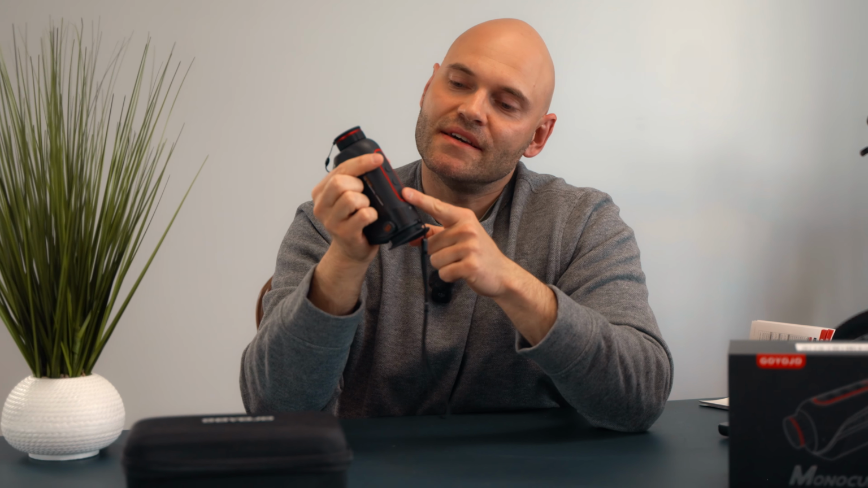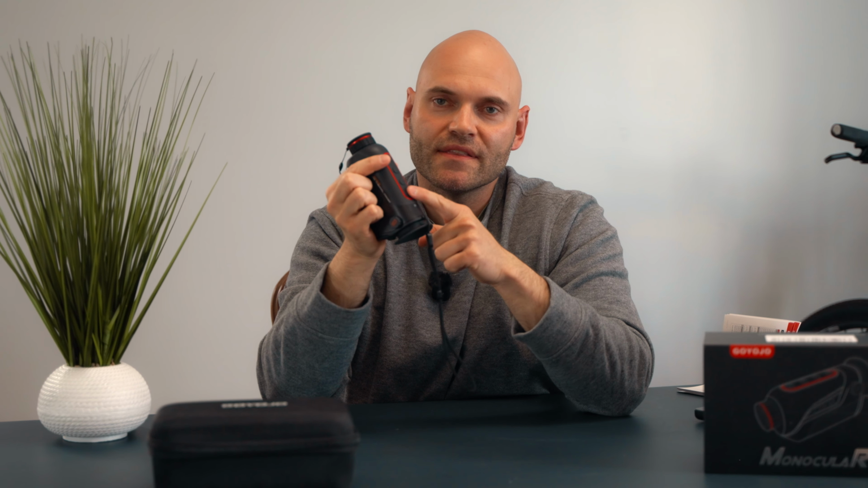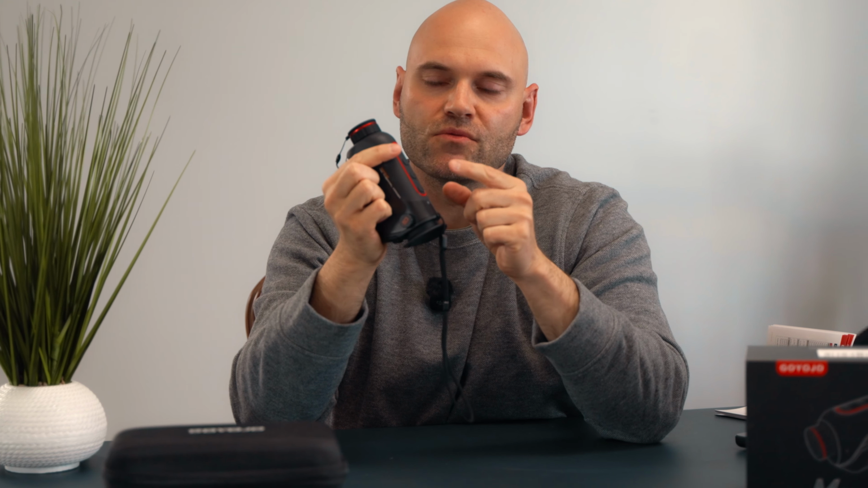Last one here is the camera, so we can take pictures and we can record. When we click it once, it's gonna take a picture. When we hold it for 2-3 seconds, it's gonna start recording.